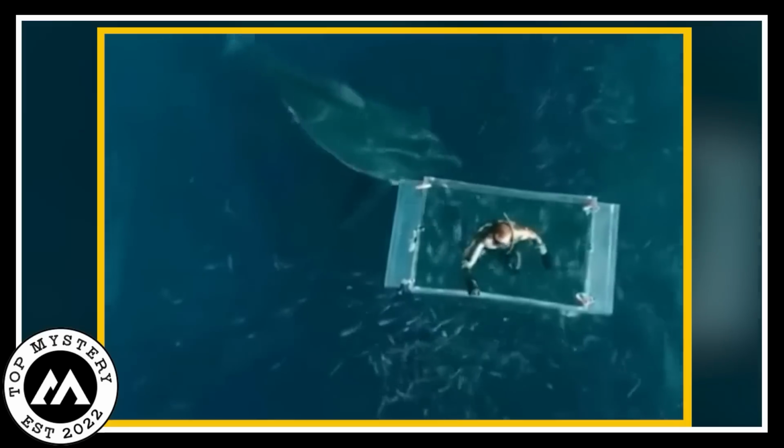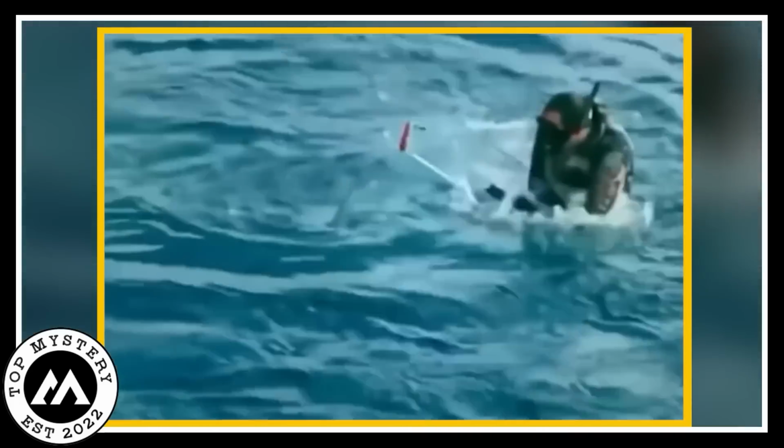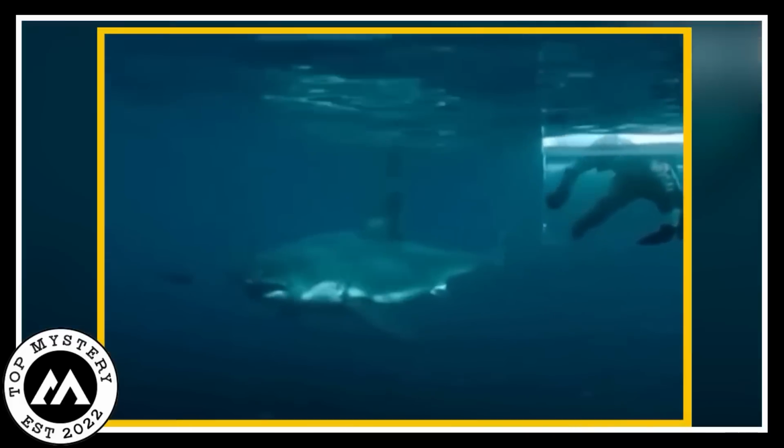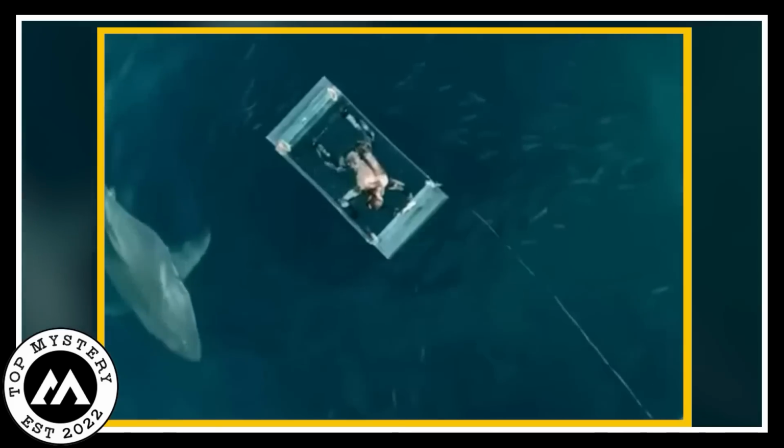Suddenly, a big shark appeared. It was hitting on the cage with heavy strength. The cage was juddering and the sea waves were forming. After a while, the glass cage was broken by a shark's head. It was a very menacing and cryptic scene. The man was toppled in the sea. He was very anxious and frightened.